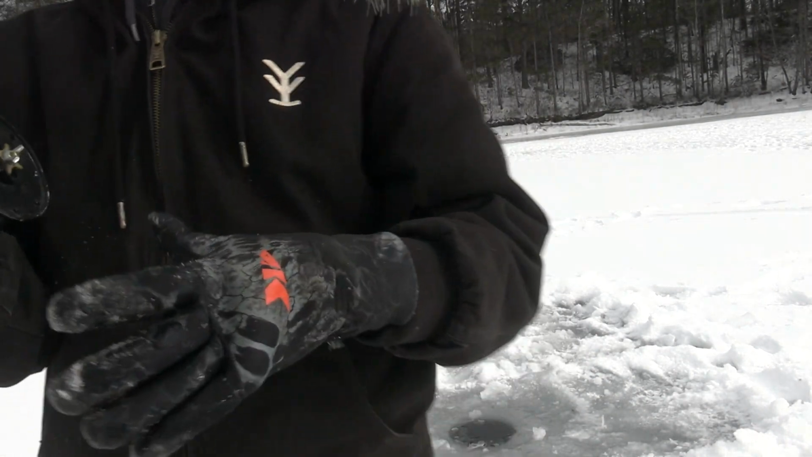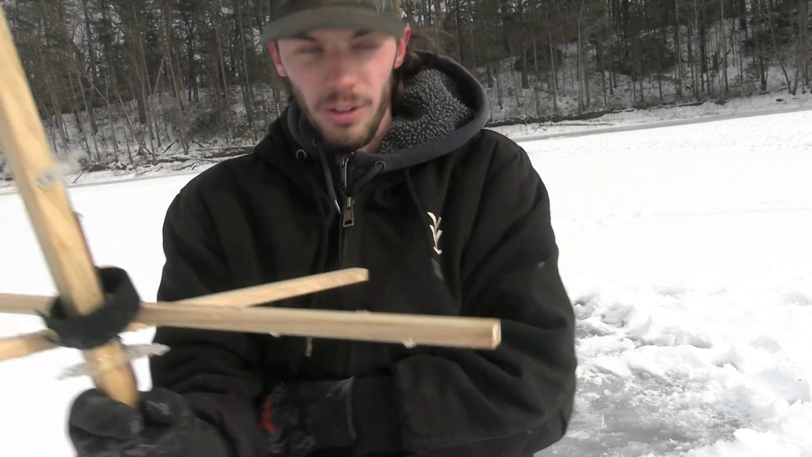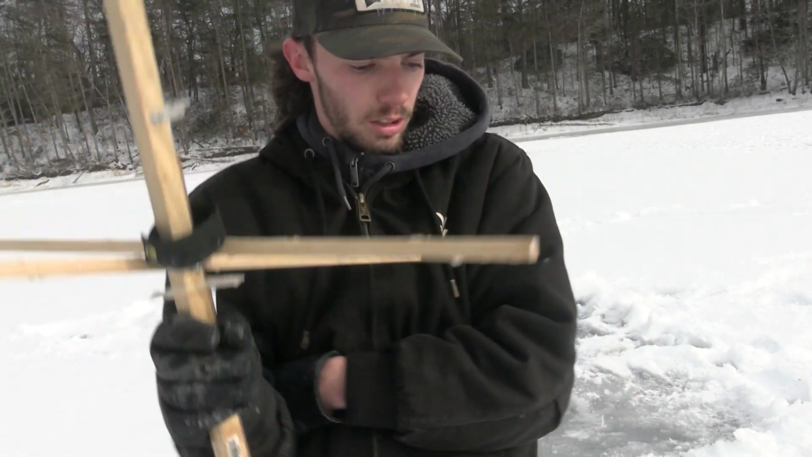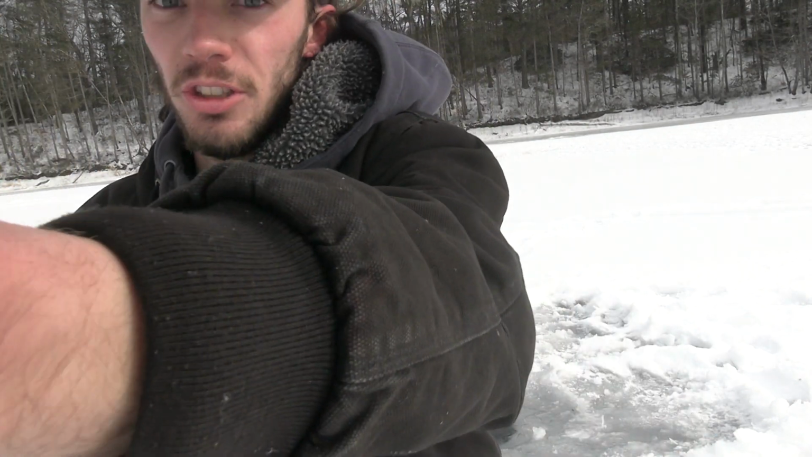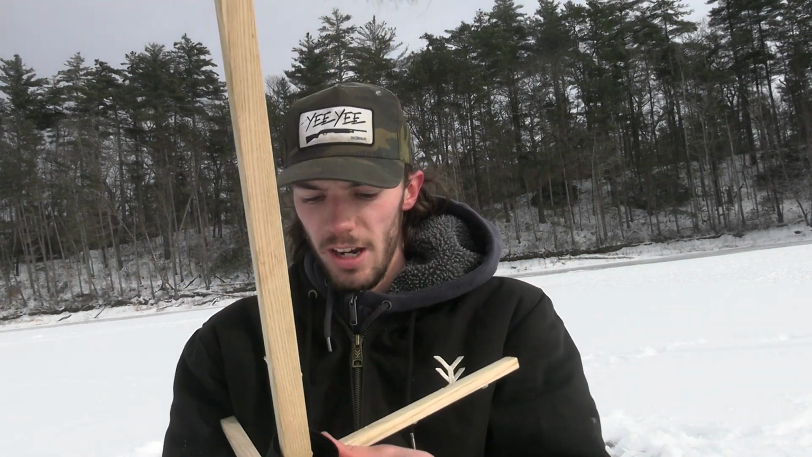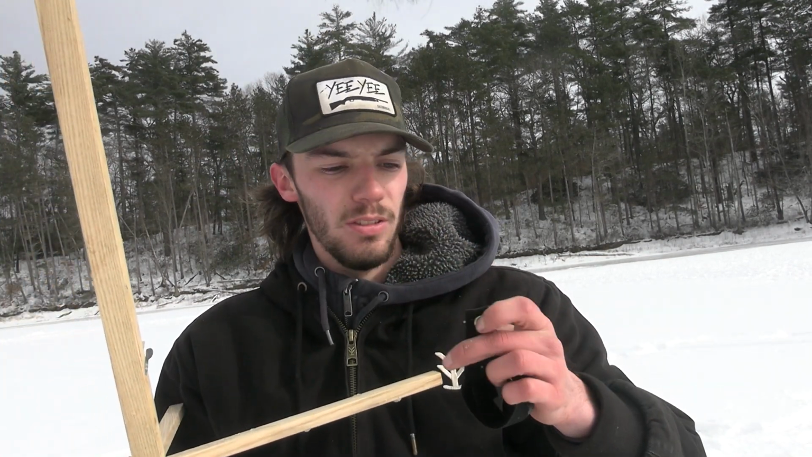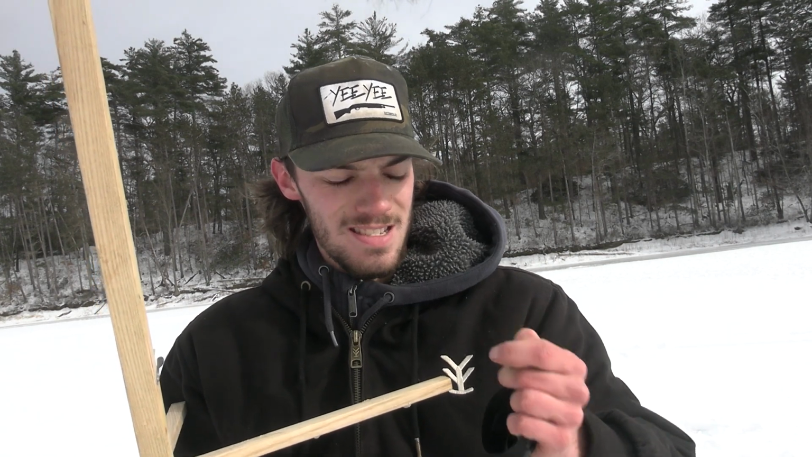A little fun tip for you guys. See this little black thing here? I'll show you what it does real quick. Make sure you guys can see me. So like I said, these little black things right here, they're actually a piece of Velcro, but it's supposed to have a hole through it. This one's iced in. Come on. There we go. See, it has a little hole. So what you do is, oh my God, we got another flag.